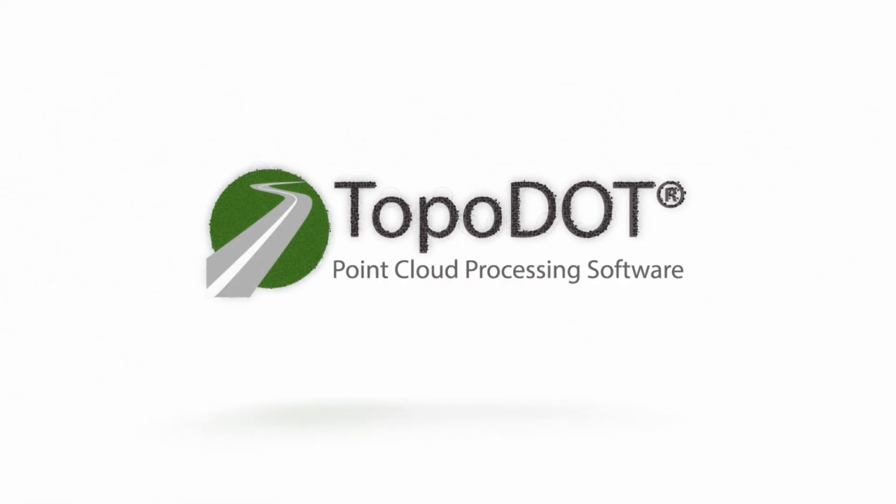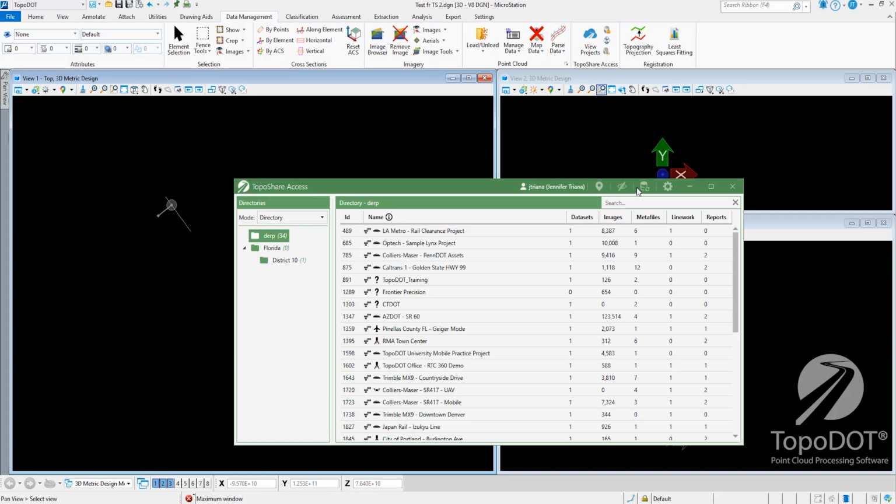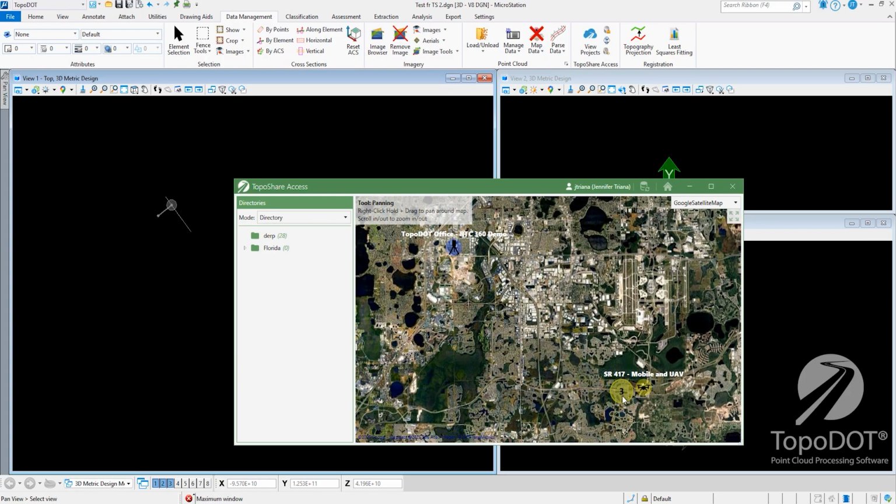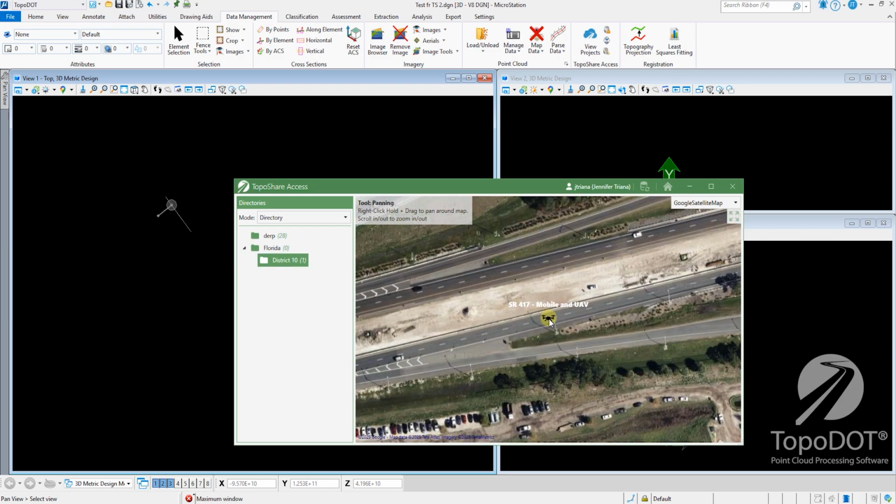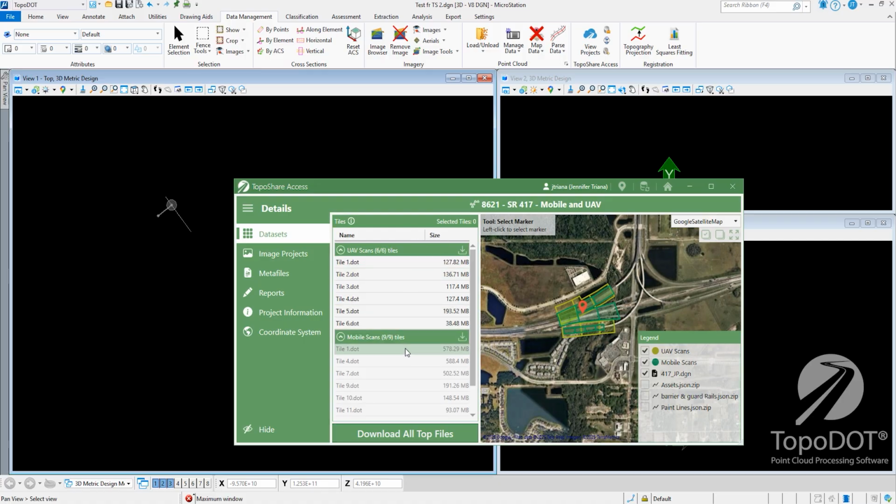TopoShare has already made it possible to connect teams through the cloud. With TopoShare version 2025, we're taking that collaboration to the next level. TopoShare Access is your direct link to cloud-hosted data, letting you step right into the project environment as soon as the project administrator grants you access. From there, everything is simpler. Projects are neatly organized, datasets stay up to date, and you always know where to find what you need.